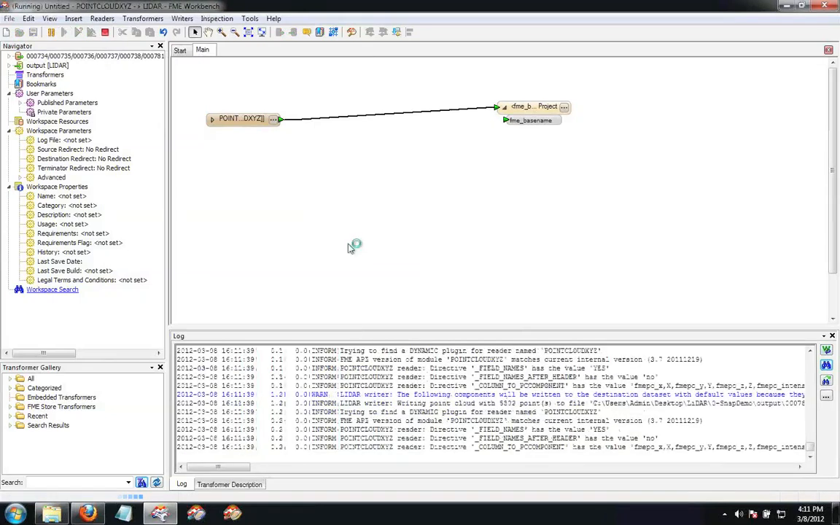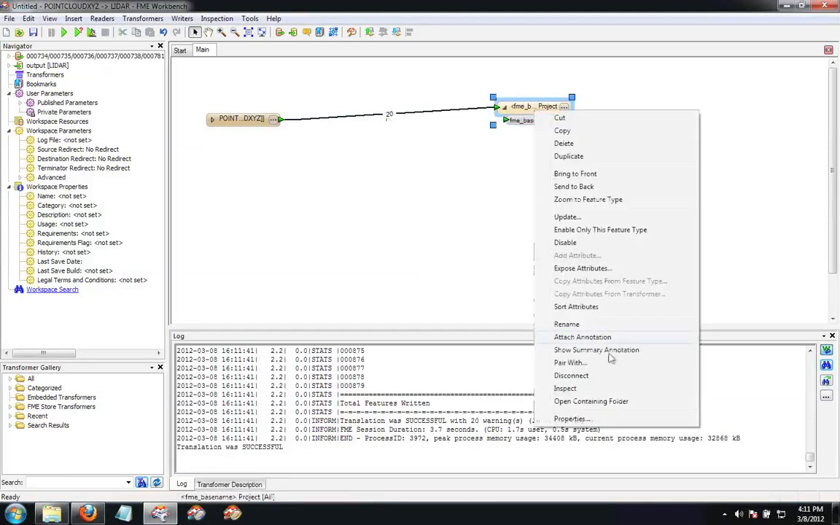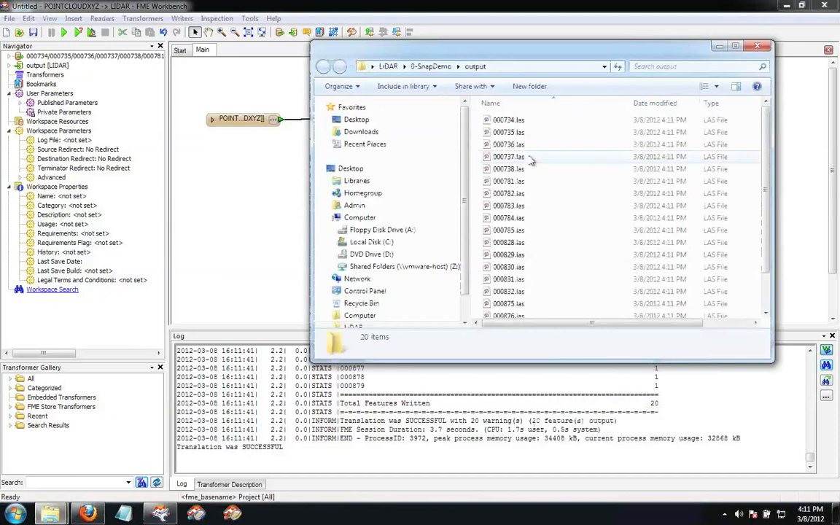And it does its thing. There's really nothing as exciting as watching this log go by, wouldn't you say? As long as you don't see any red lines, everything's okay. That's right. So there it says it's done. It tells me it wrote out 20 point clouds. So 20 were read here. And if I right-click on this and say open containing folder of the output, sure enough, I have a directory of LASZ files.